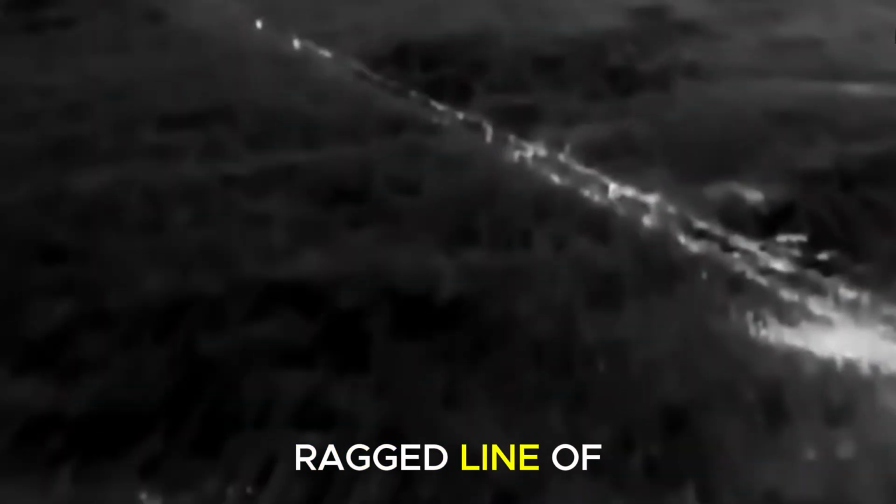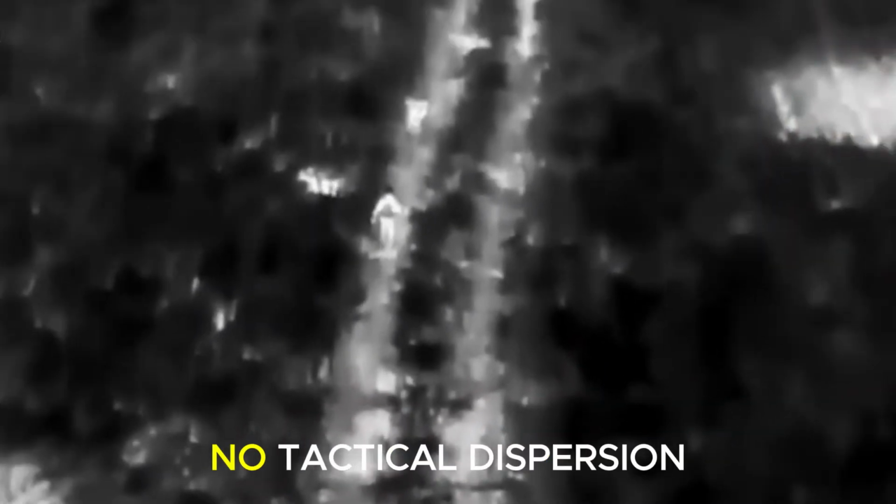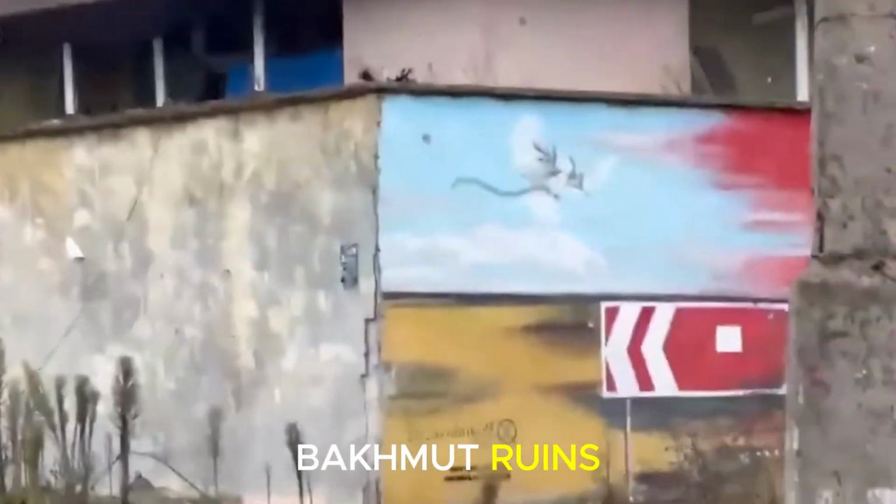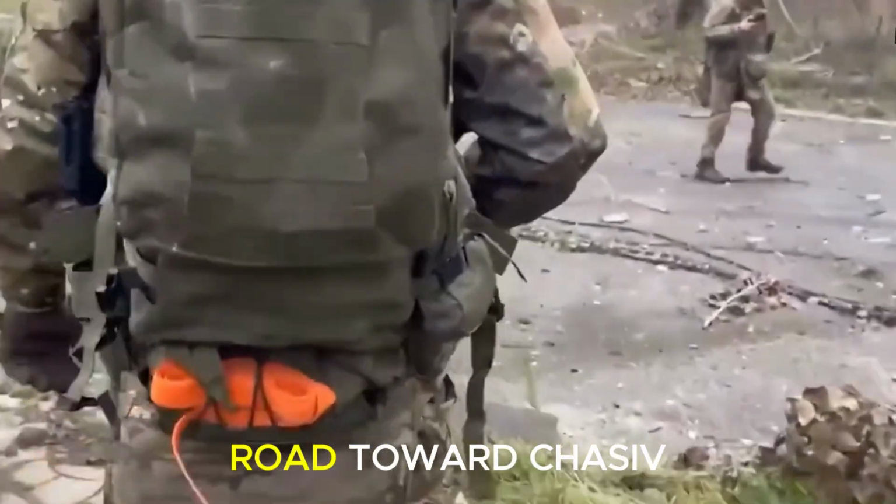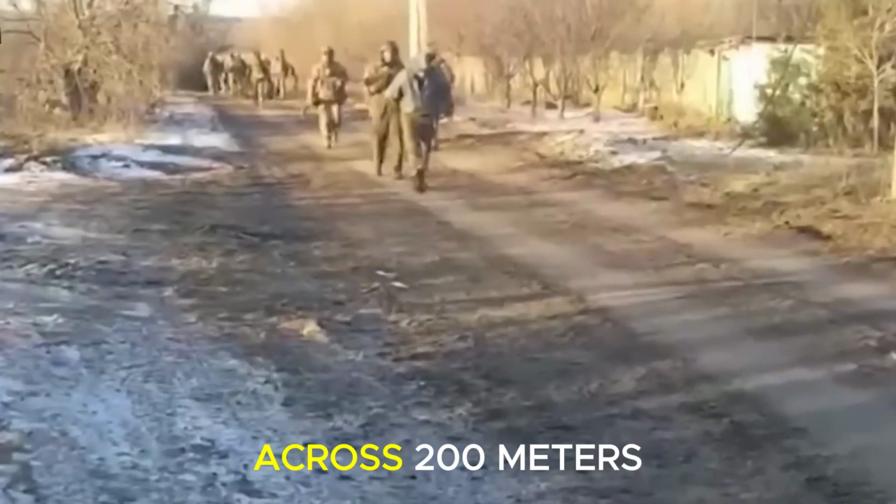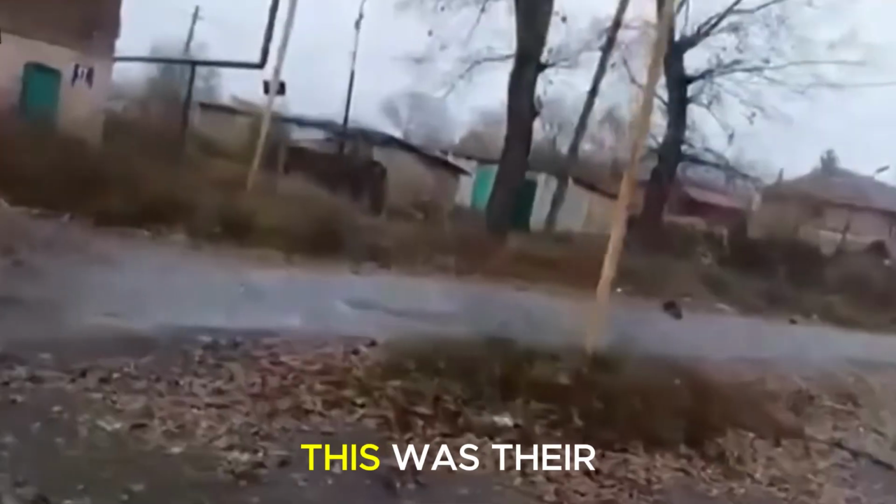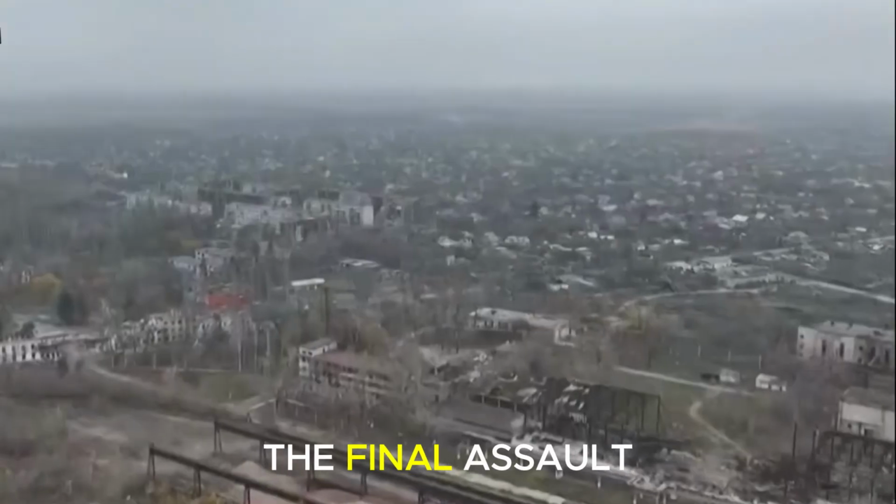At 0548, the thermal feed displayed a ragged line of heat signatures moving at walking pace. Moving around 4 kilometers per hour, they had 0 vehicle escort, no tactical dispersion, and no flank security. No overwatch. They had departed a staging area east of the Bakhmut ruins prior to 0530. At 0530, they pushed west down a dirt road toward Chasiv Yar, over 20 infantrymen on foot. They were strung across 200 meters, towing a quad bike on a trailer near the center of the column. This was their mobility reserve for the final assault.